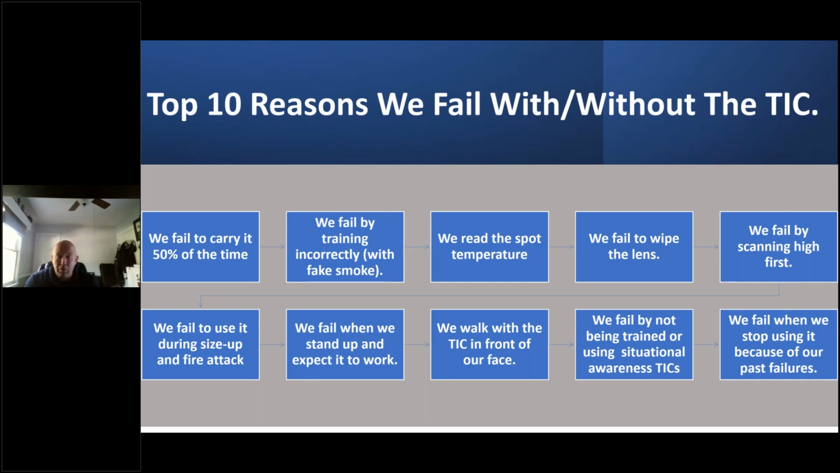So the victim, who is 92 degrees if they're alive, roughly skin temperature, in a 200-degree environment relatively, is not going to show up white hot like you taught a rookie with fake smoke with a heated mannequin. So we've got to fix that. And you've got to help me with that, because I can't fix every consensus standard out there and how we do training. But 1403 needs to be revised. That's all I'm going to say on that.